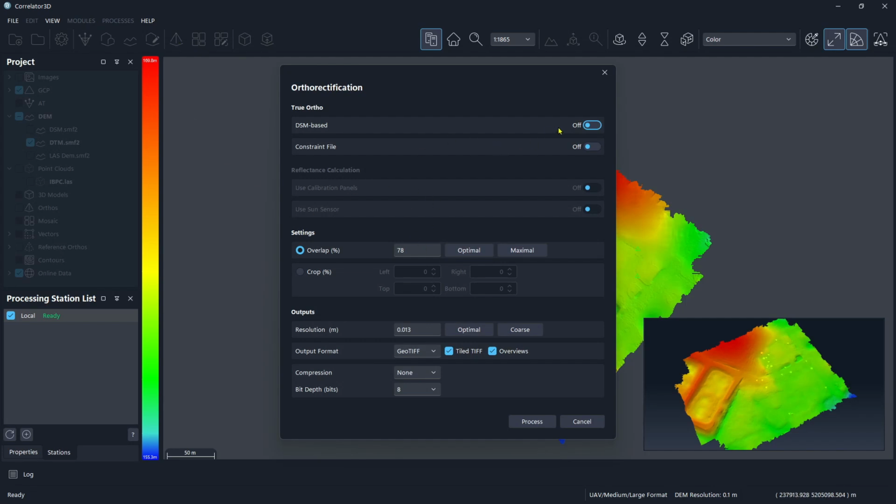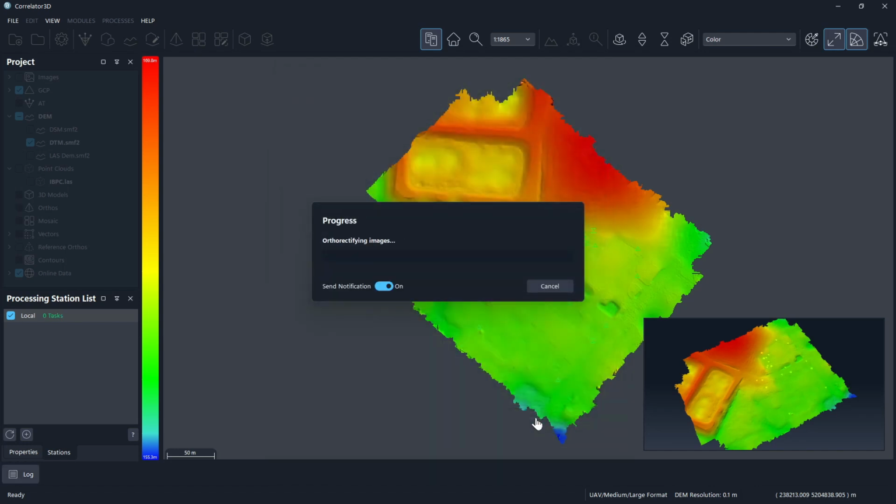Everything looks good here. We could adjust some things if we want. And I'm going to go ahead and let all of that slide. Overlap, crop, all of that. Resolution, again, for demo purposes, just to make it go fast, we're going to go ahead and put it at 1. And let's run it.